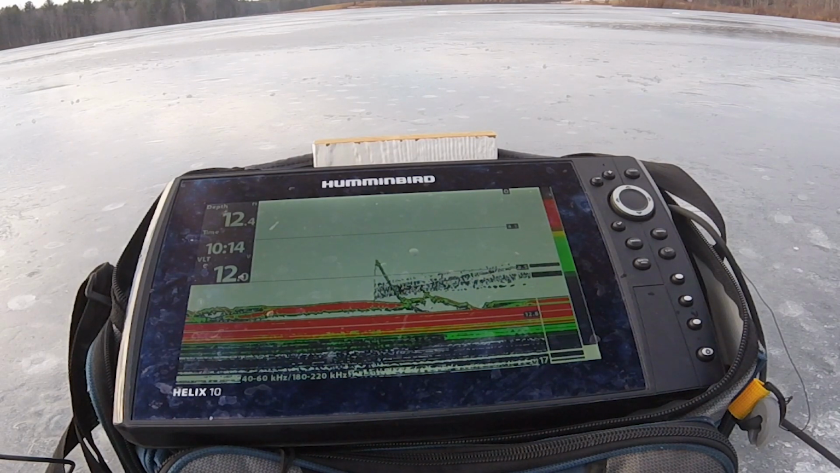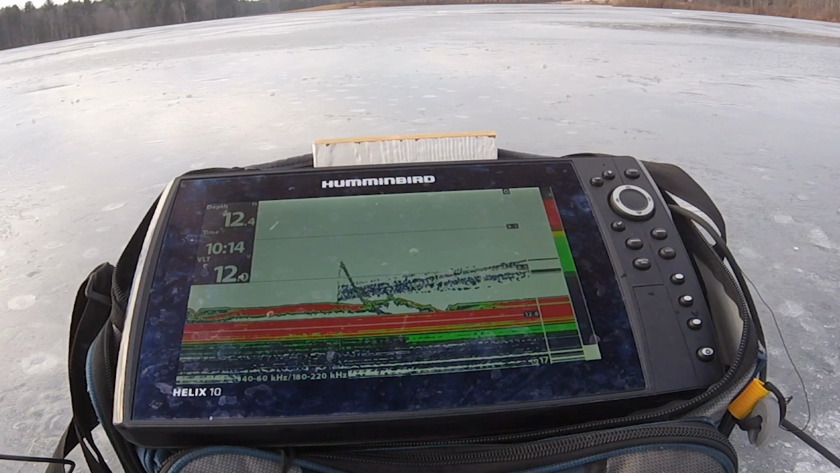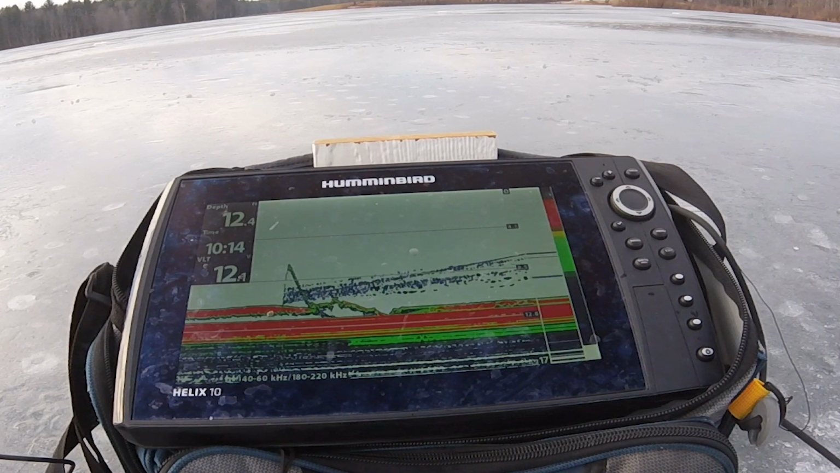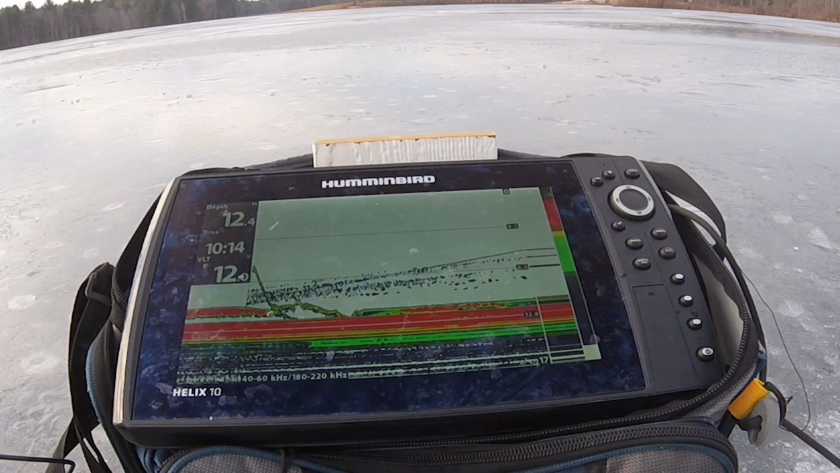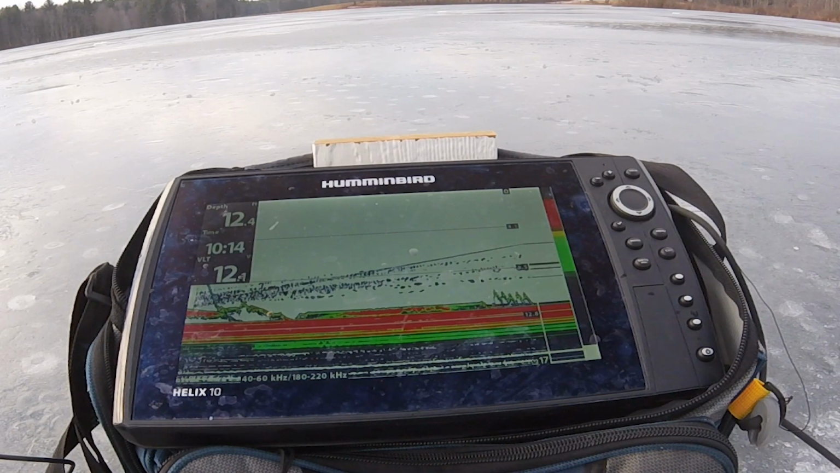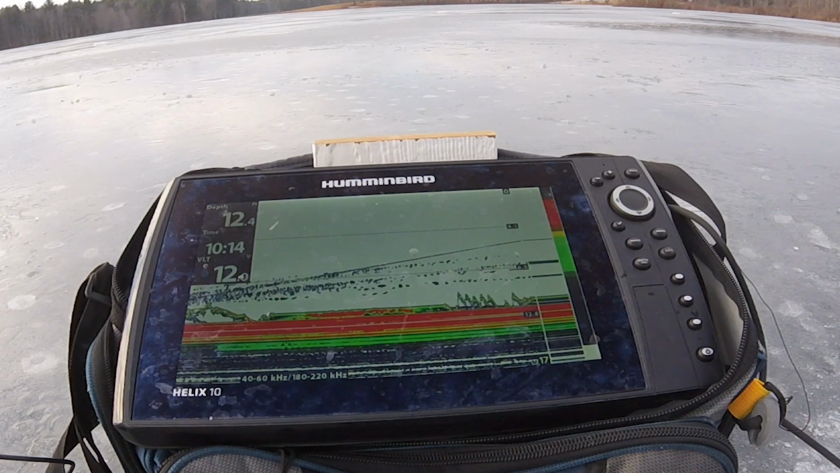And having the history on this device, where the hook has been and what the fish is doing, is really crucial to learning how these fish react based on how you're moving the lure. I can move it sporadically and the fish can swim away, but I would never know that really, or where he goes, with a flasher.